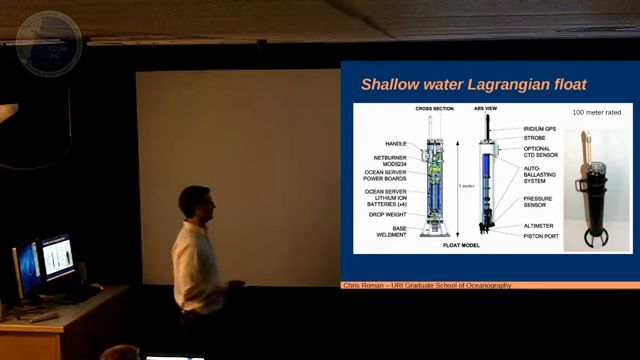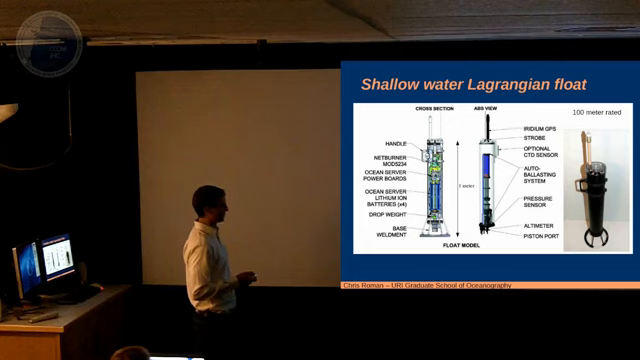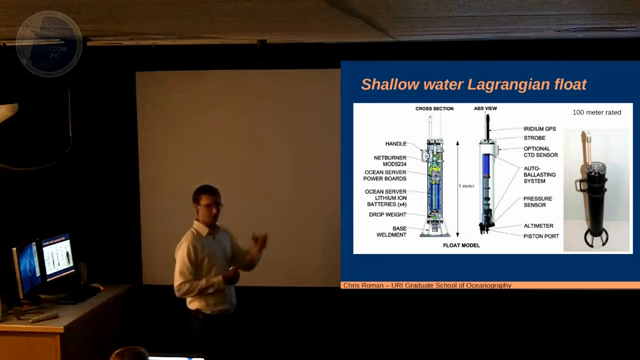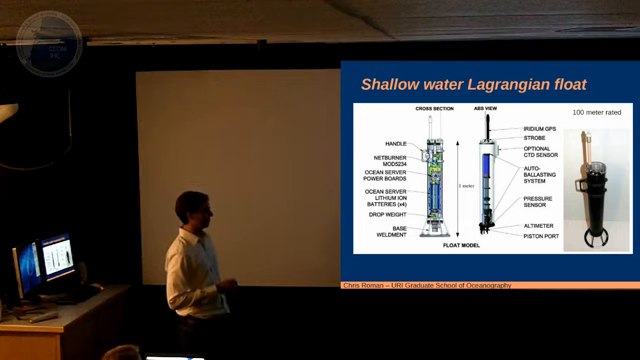So we looked at a float that has an altimeter, shoots off the bottom so it can see where the bottom is. It's only 100 meters rated. It has a pretty big volume changing system in it, a piston that can drive water in and out. So it can adjust its ballasting automatically. And have it be a general Lagrangian instrument you can throw in the water near shore and have it do similar things and track it.